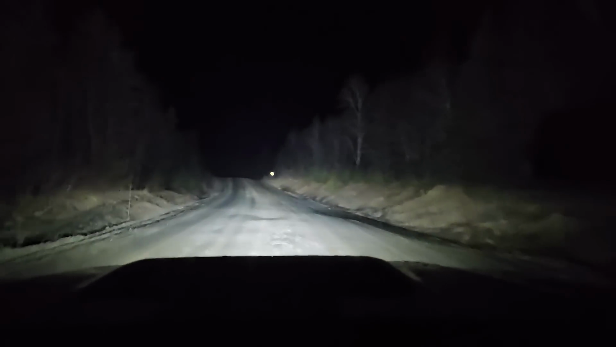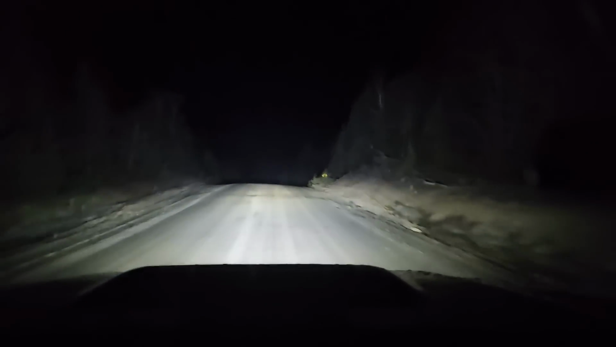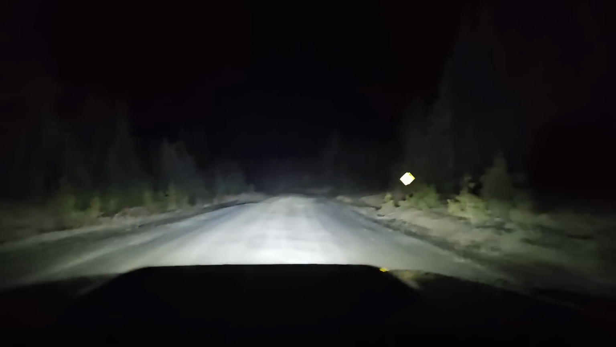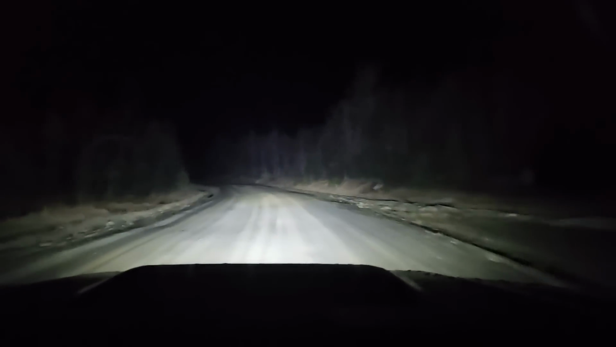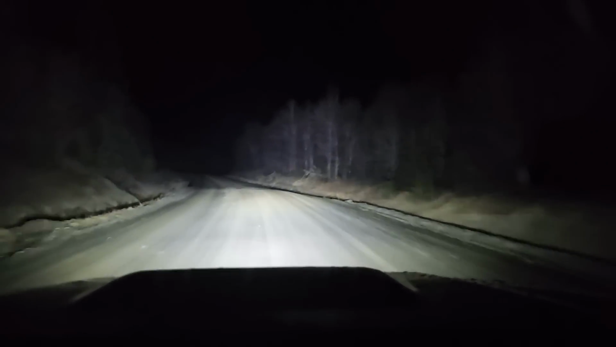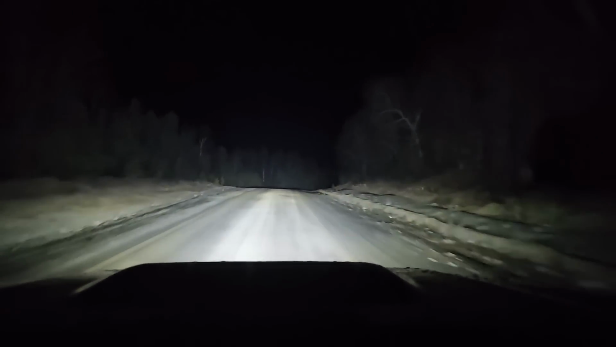Alright, how many are we gonna find before we stop for the night? Typically, if we hit a giant bump or a frost heave, there's going to be logs everywhere. Let's see if we can prove that to be true.